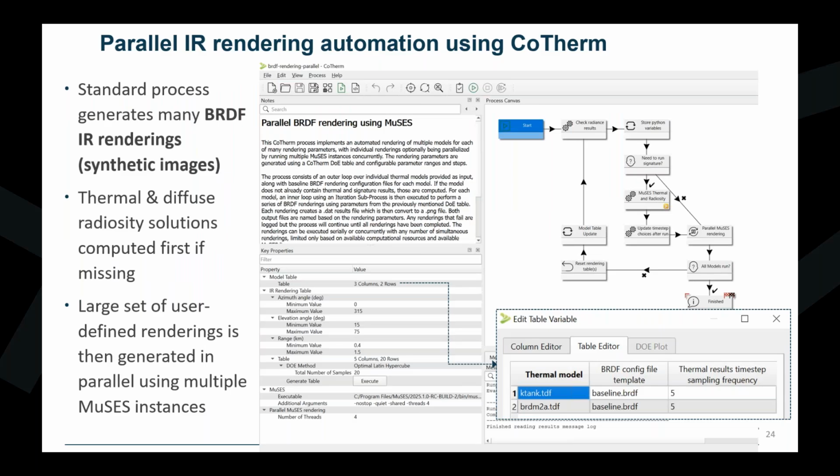The user inputs can be quickly set up to define one or more models to be rendered and the parameters that dictate what set of renderings will be generated. Along with the models, the template BRDF configuration file is given, which will be modified with the parameters to be varied for each rendering. All other parameters of that template BRDF configuration file will be maintained.